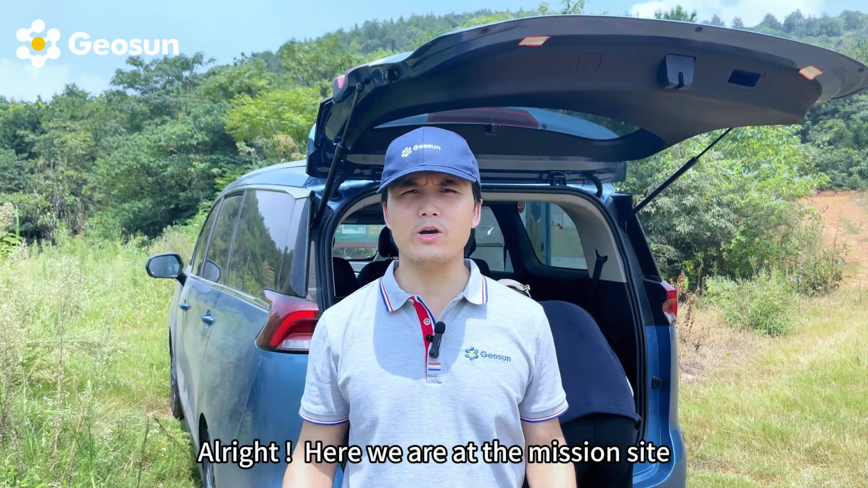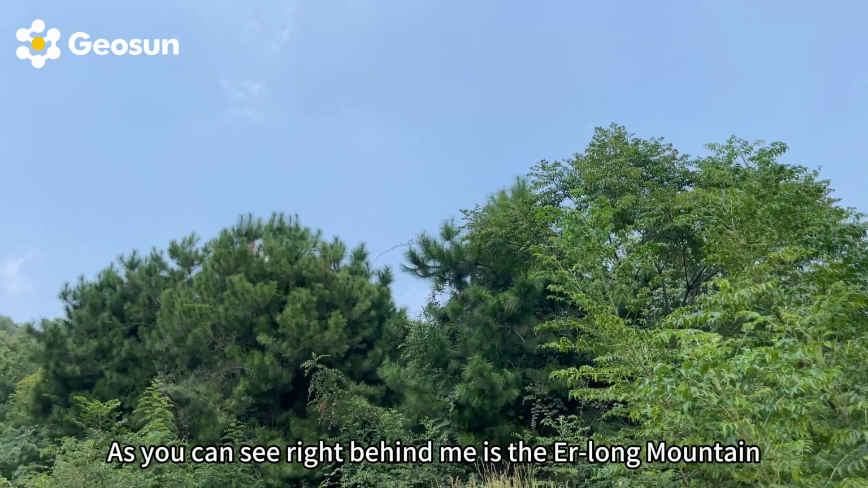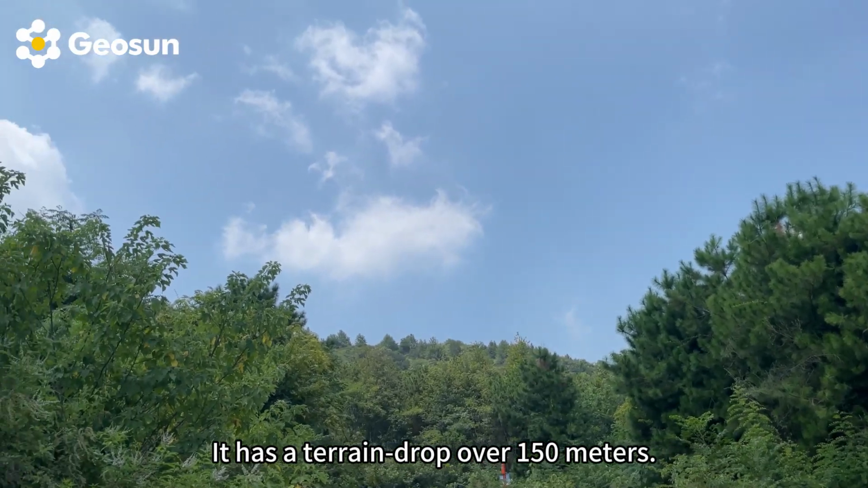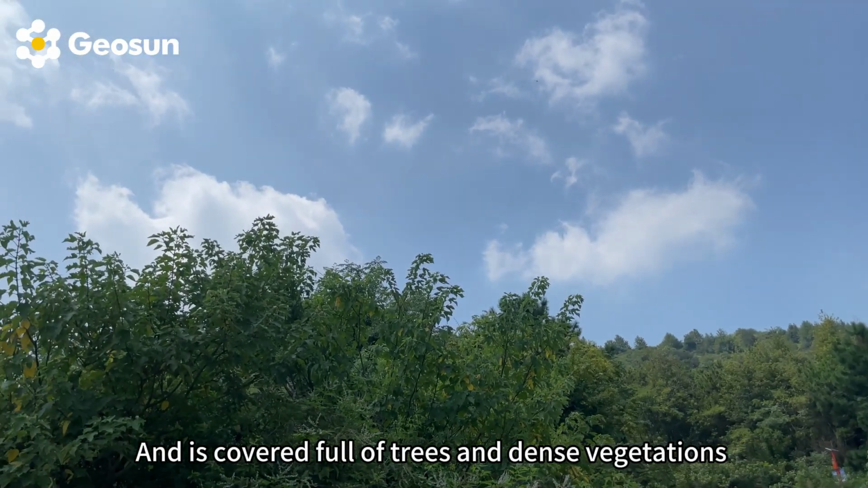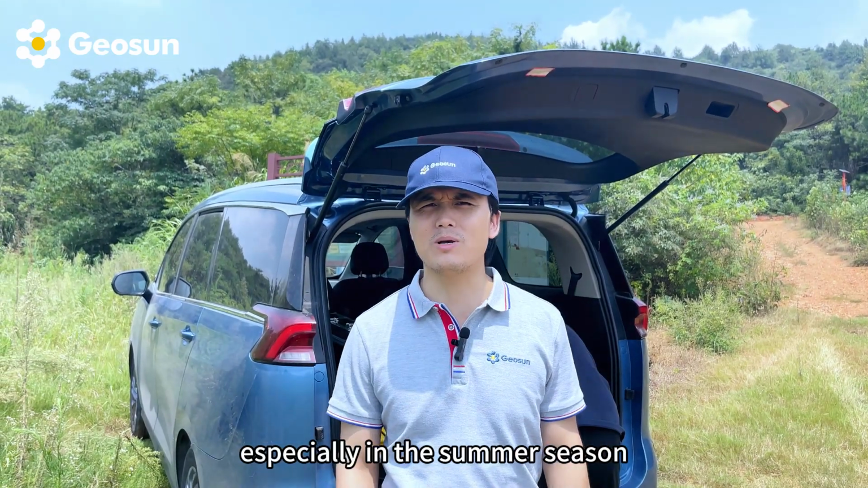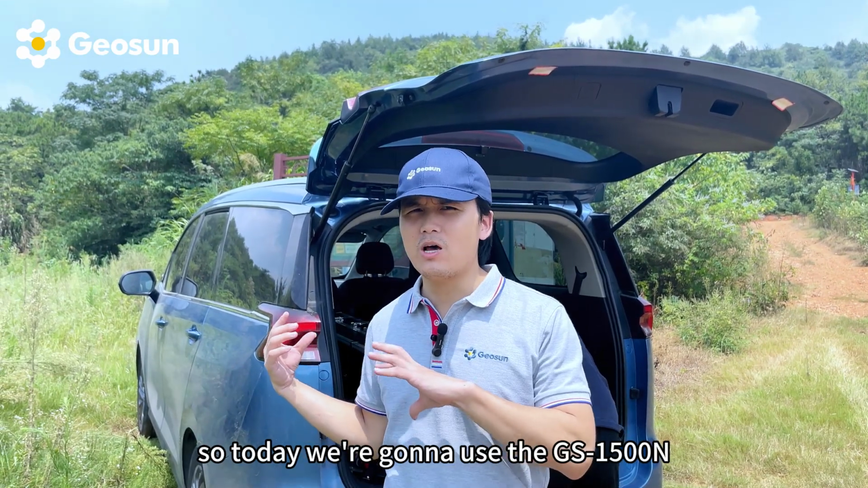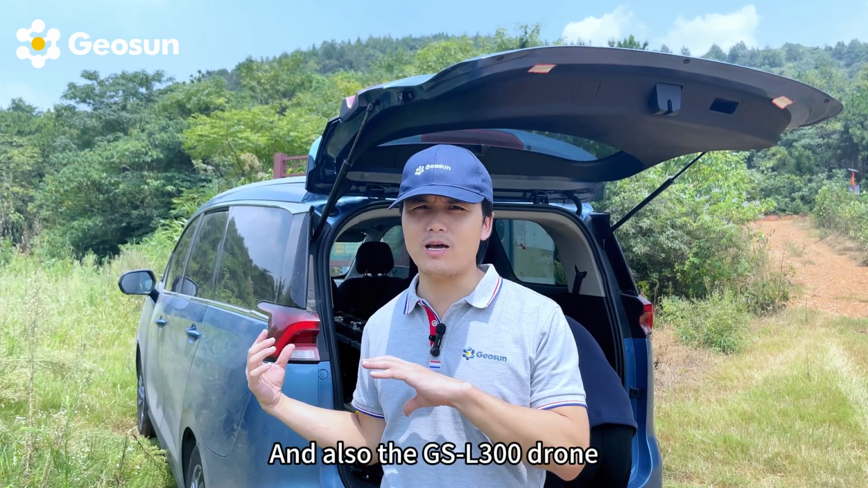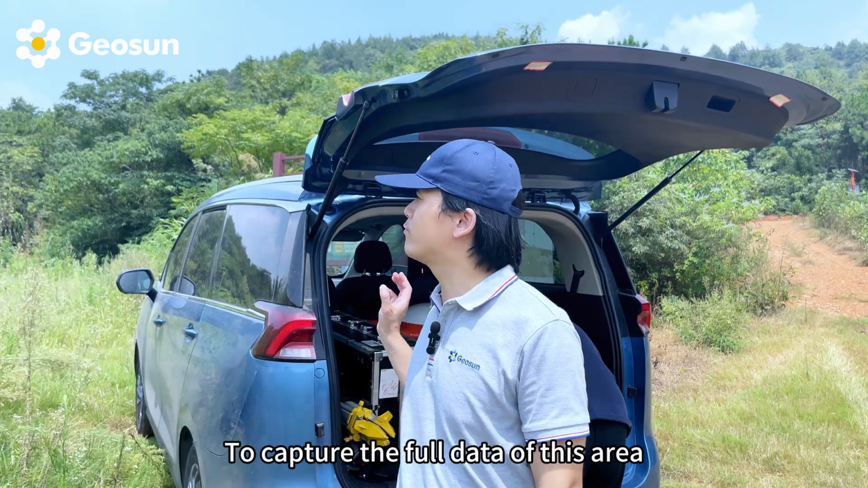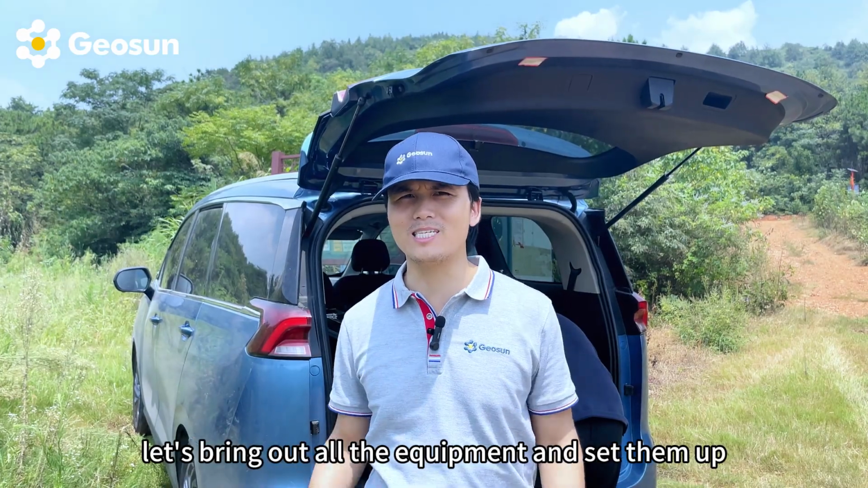Alright, here we are at the mission site. As you can see, right behind me is the Long mountain. It has a terrain drop over 150 meters and is covered full of trees and dense vegetations, especially in the summer season. So today we're gonna use the GS-1500N and also the GS-L300 drone to capture the full data of this area. So next, let's bring out all the equipment and set them up.